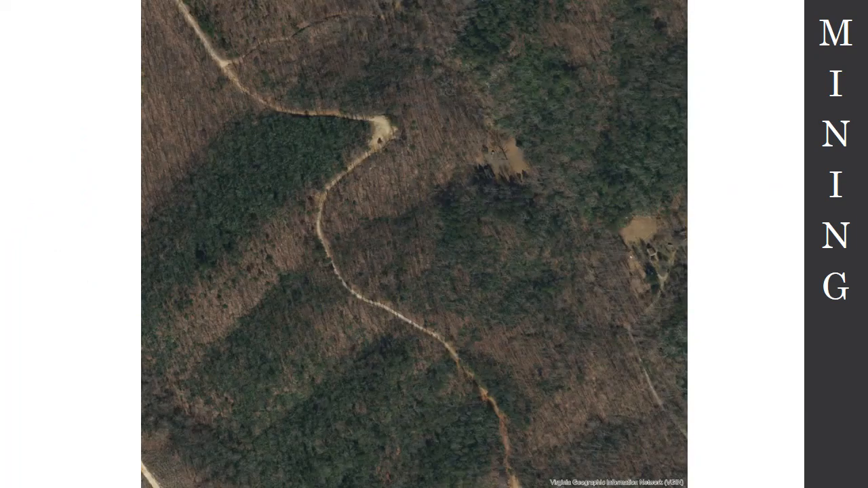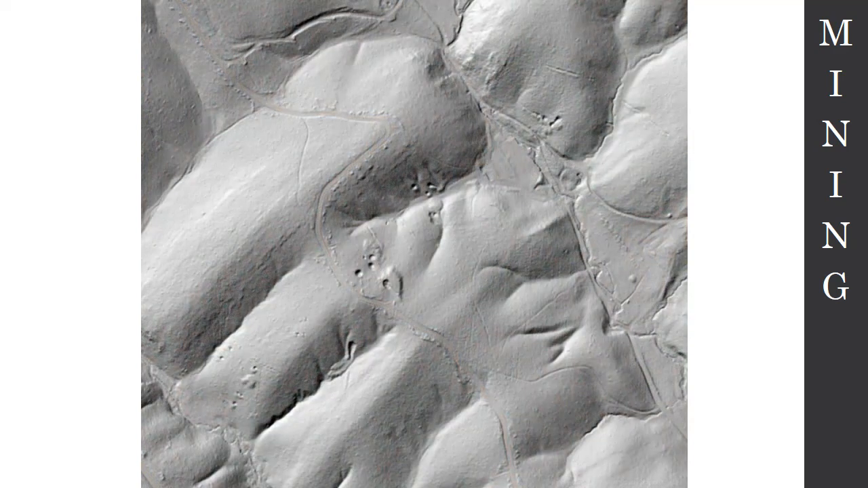Okay, can't see a lot here, but this is the 2018 aerophotography. So let's strip that off. All right. So here we see some very small mining features, and I want you to just take a minute and see if you can pick these things out.